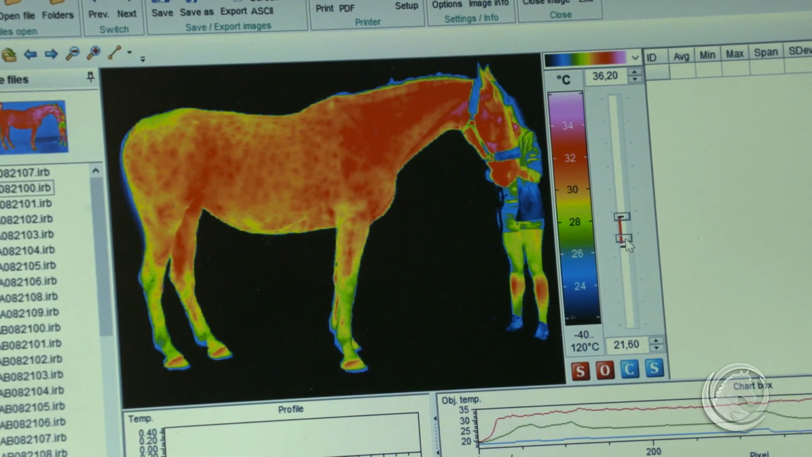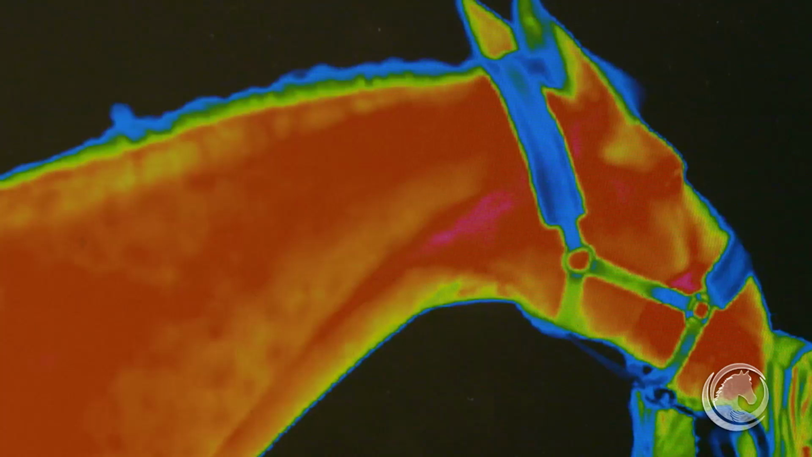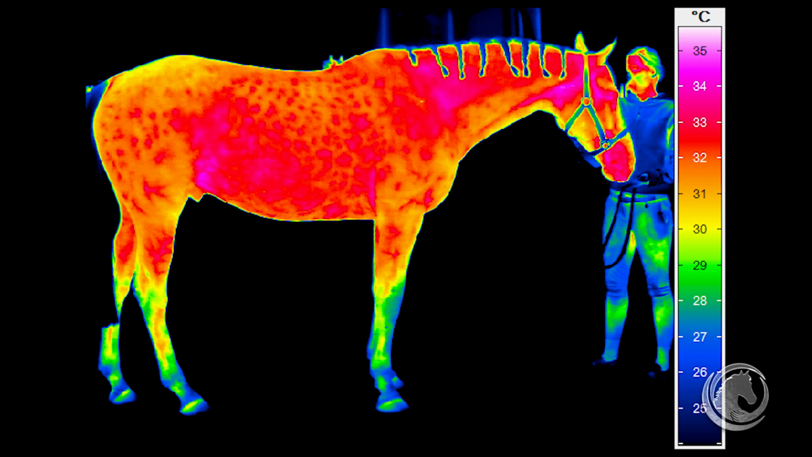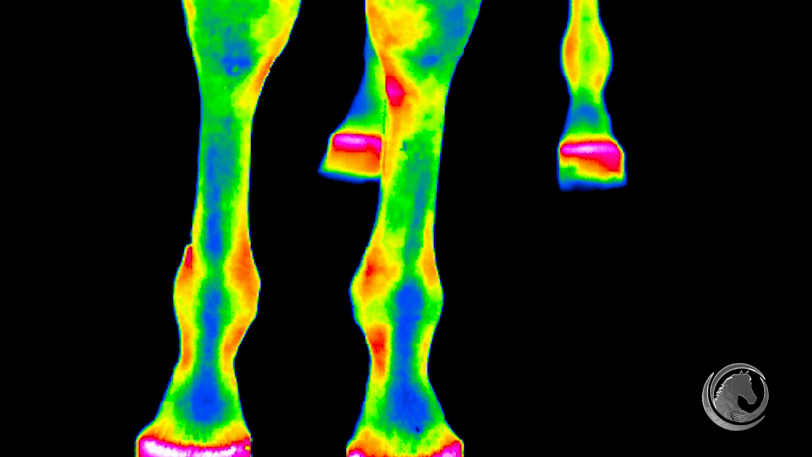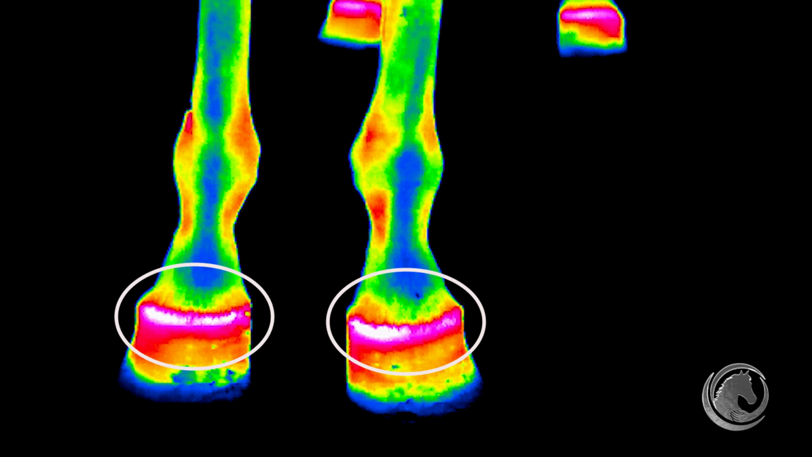As we can see here, the warmest area is represented in the neck area, especially in the head area, because here we have less coat, and that coat is very thin. And also the neck area is warm, where we have a lot of muscles. Also we can see quite a lot of heat in the shoulder area, which also is covered in muscles. The area of the feet, like the coronary band, always has to be warm, because here we have an artery.